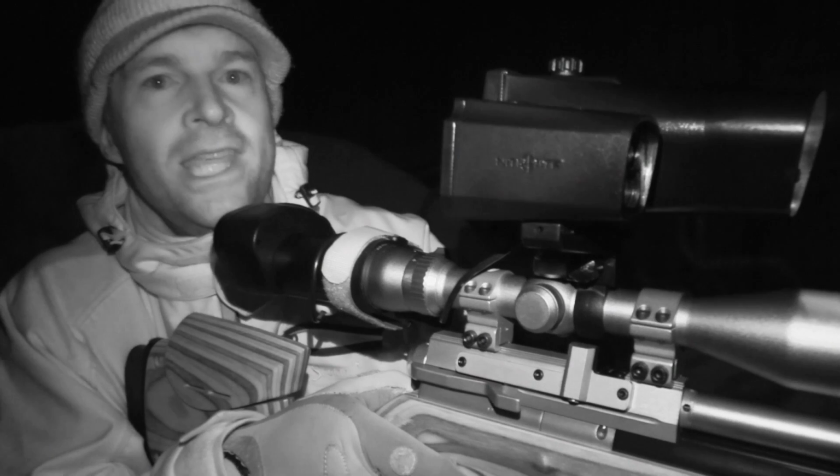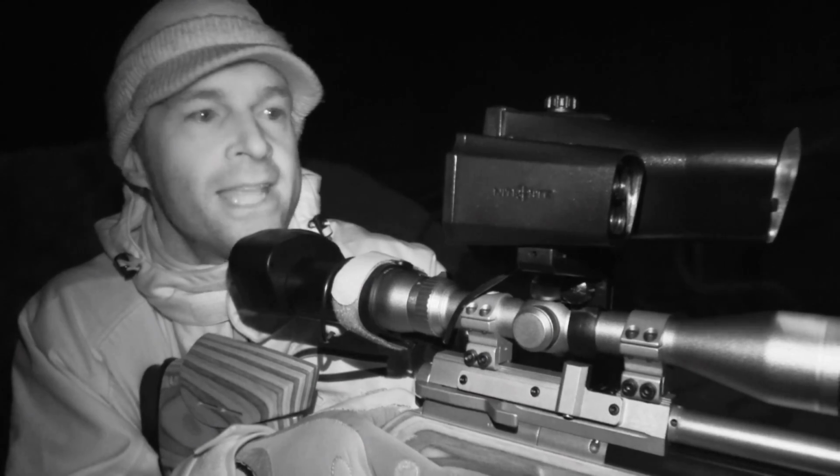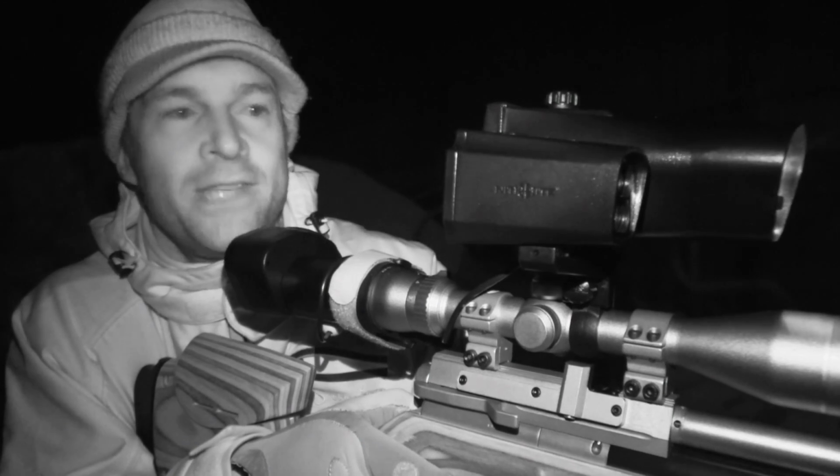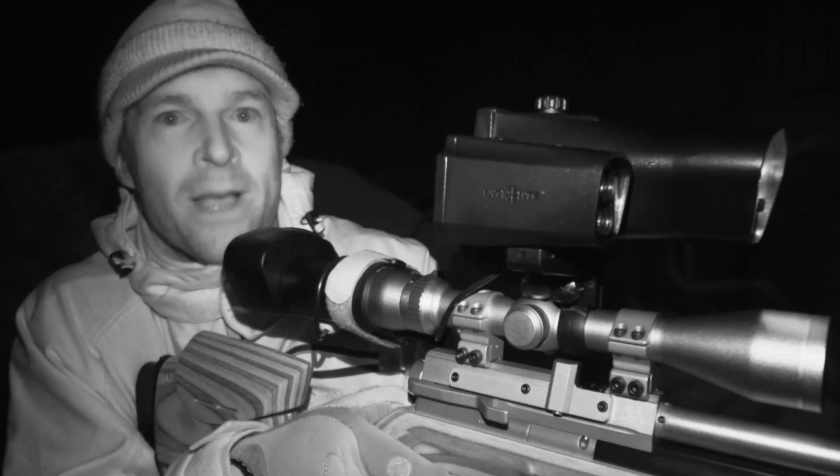Oh, that's what we wanted. The rats did eventually clamber out of the wall to come out and feed, and I've managed to nail one. There was a bit of tail flicking there, but it was cleanly hit in the head. Let's hope the other one's back before too long.